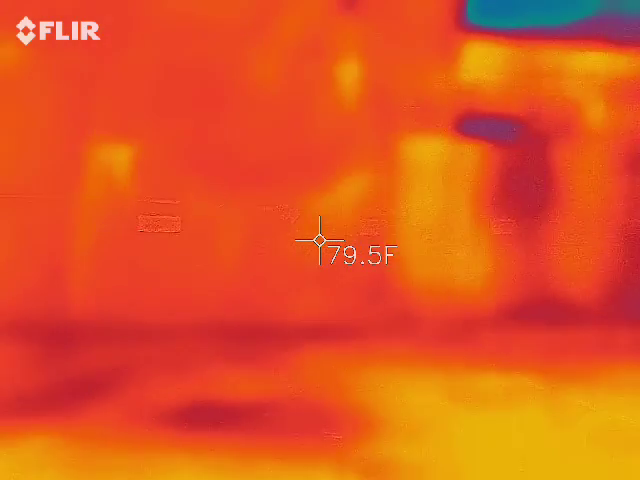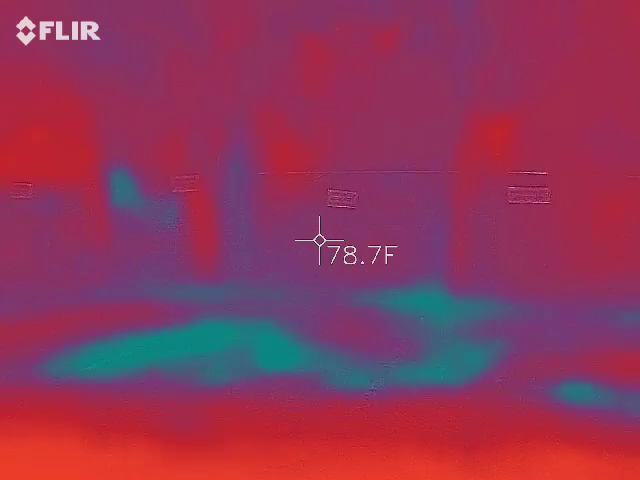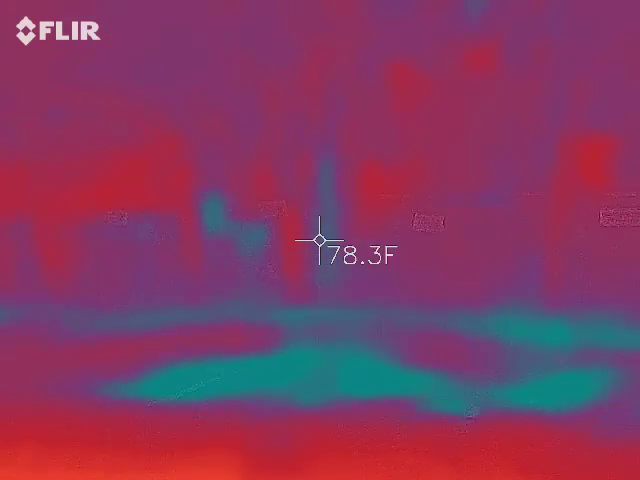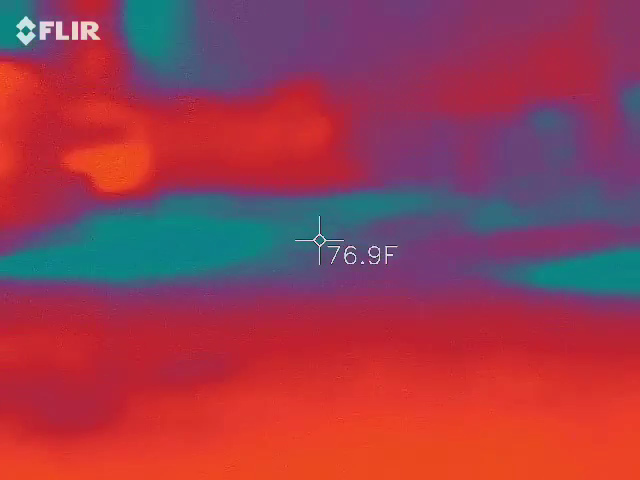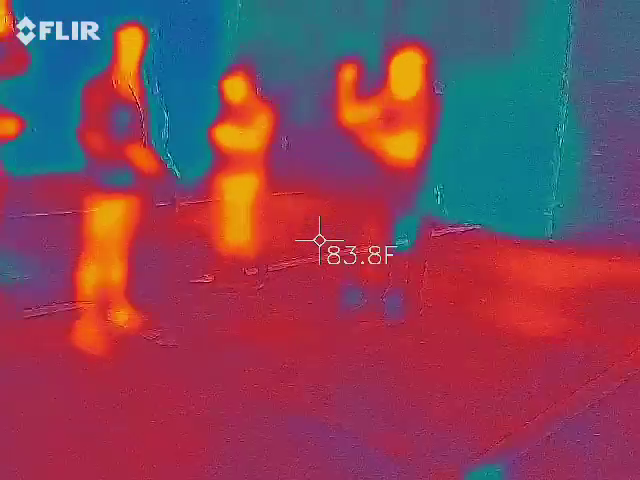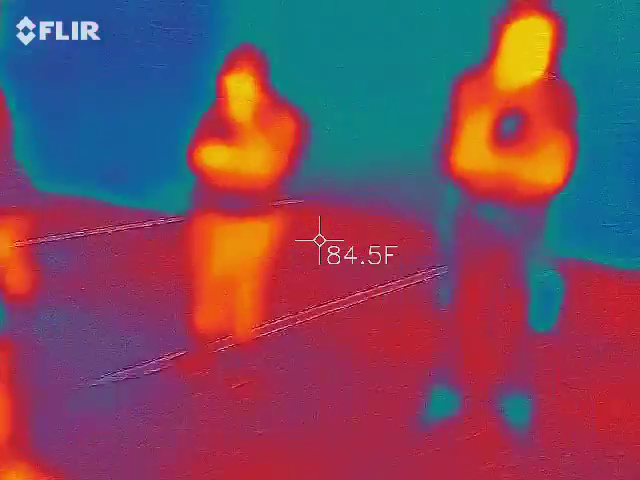It's a warm building. Yeah, it is, except for the window. There's another tour. Yeah. That's probably from the building next door.